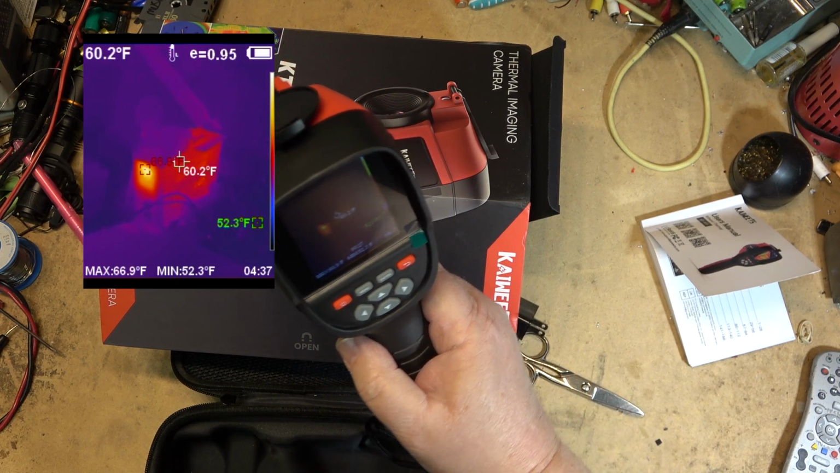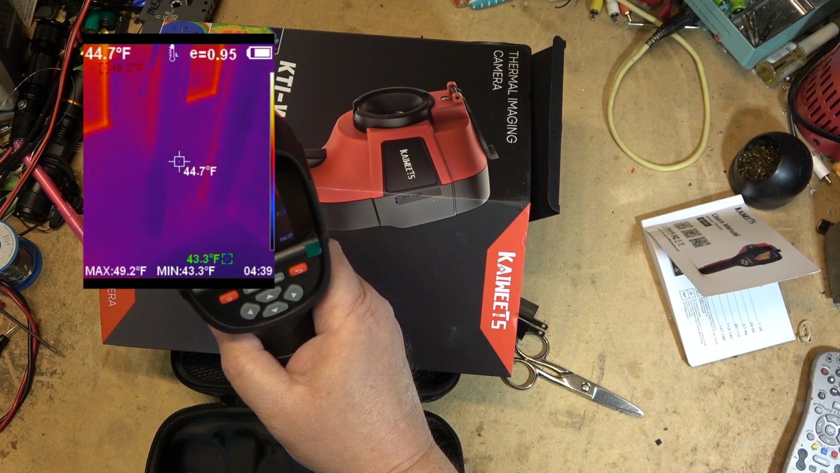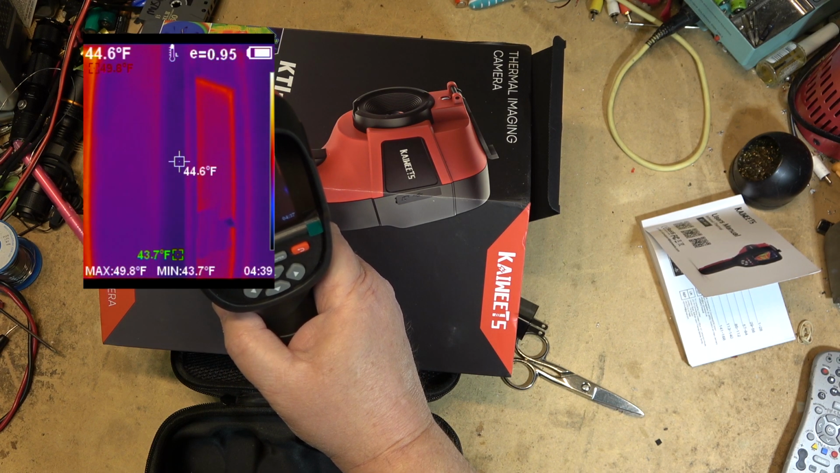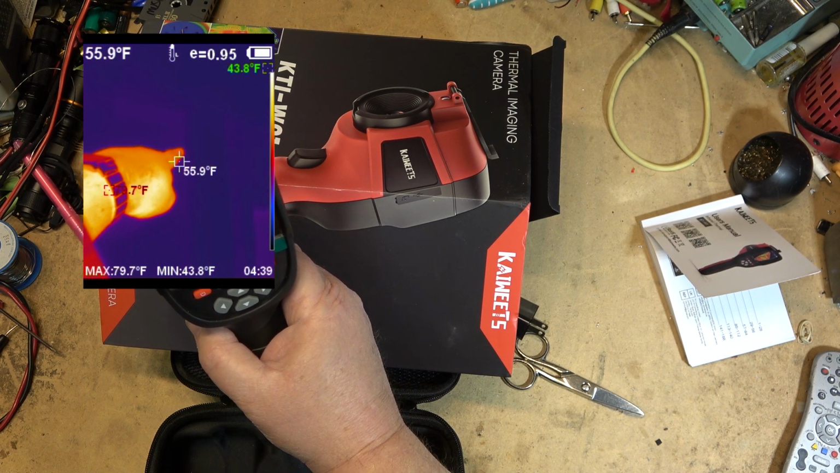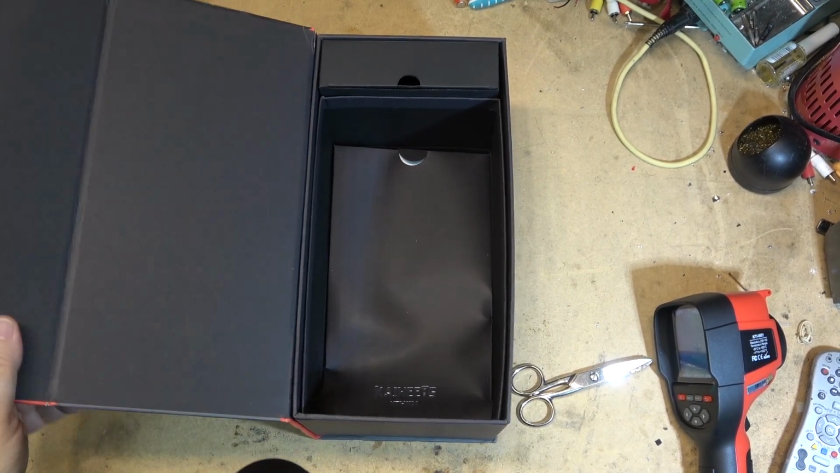So I'm going to take this outside right now. I'm just going to walk around the house and we'll do some pictures of where I might be losing heat. Because I know my weather stripping is no bloody good. So we'll take some pictures with this and then we'll try this out and compare it with the other cameras that I have. I think that is kind of nice is this nice box it comes in.